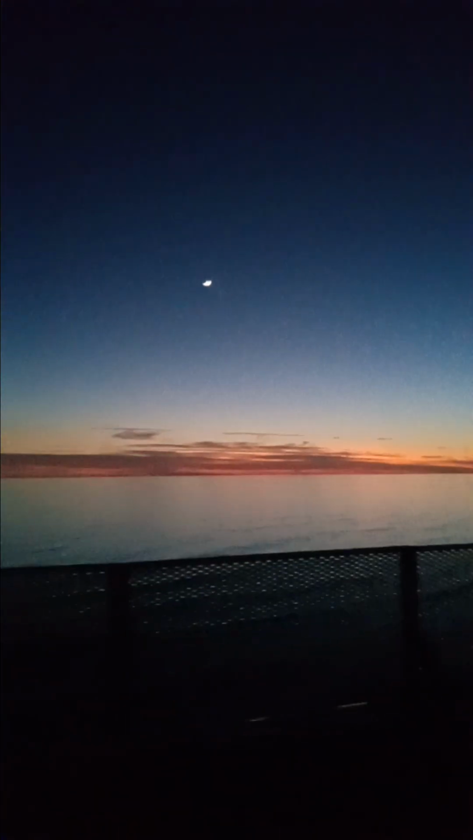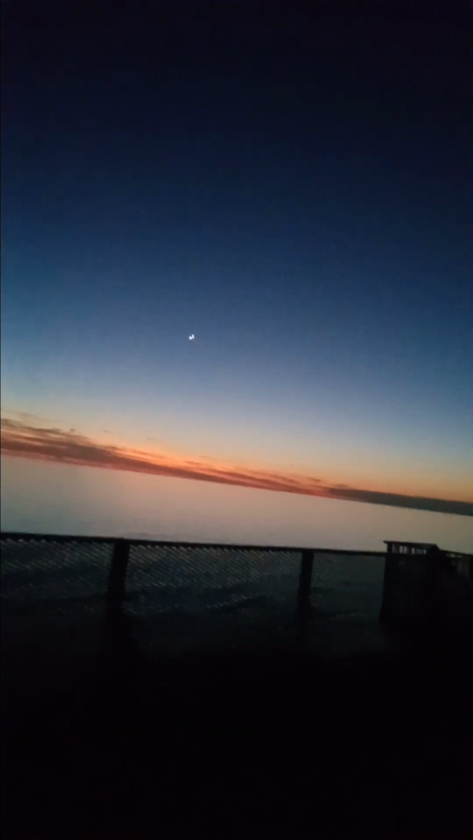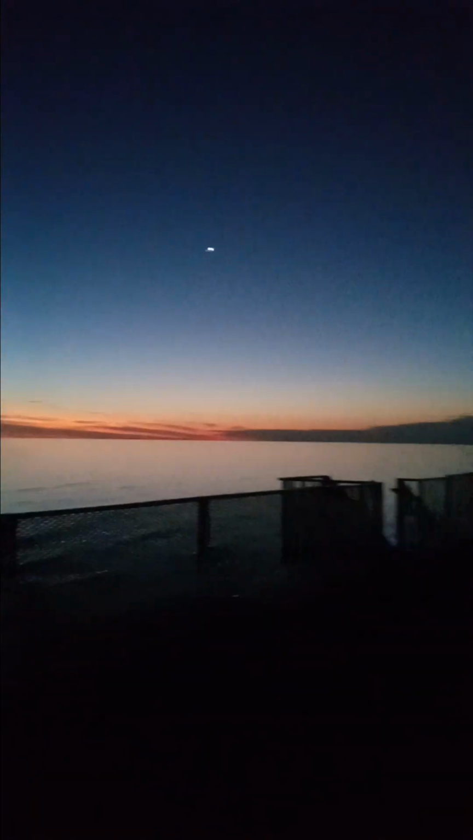So, there's the plane going past the moon. I don't know if you can see that or not. Plane's going that way. There's a town far to the right and far to my left. There's a town lights there.